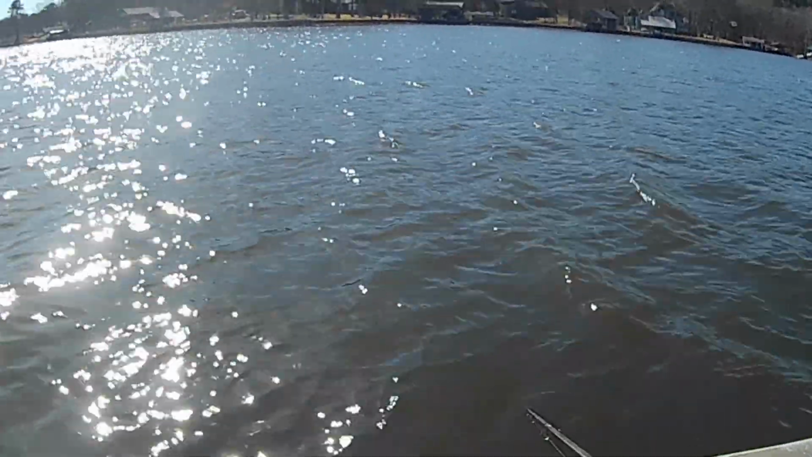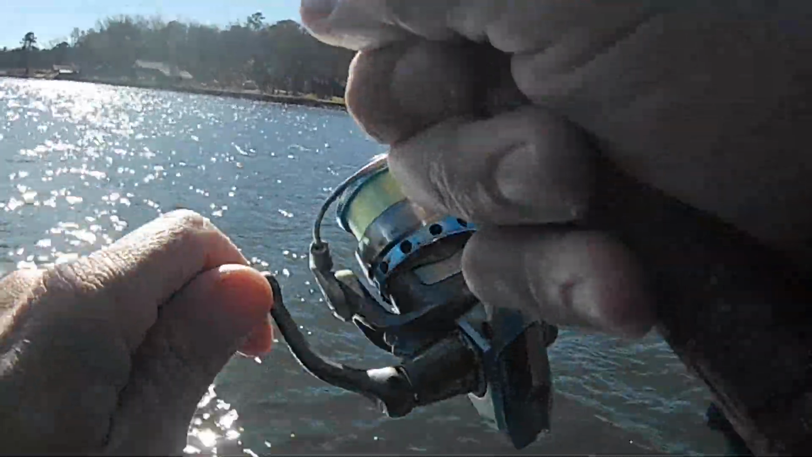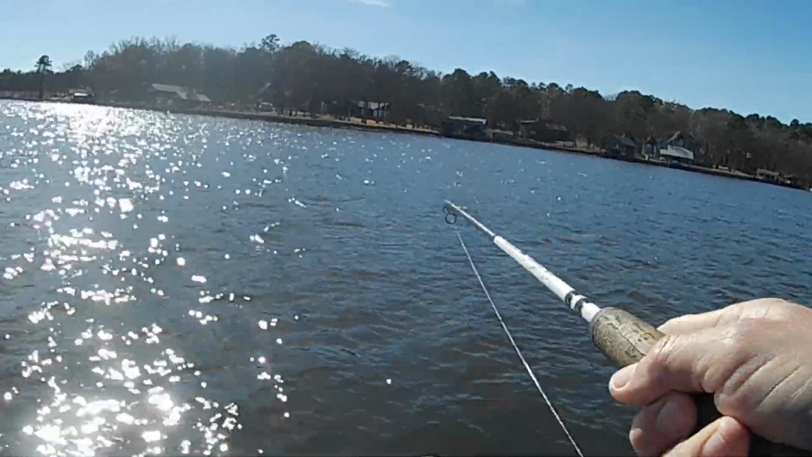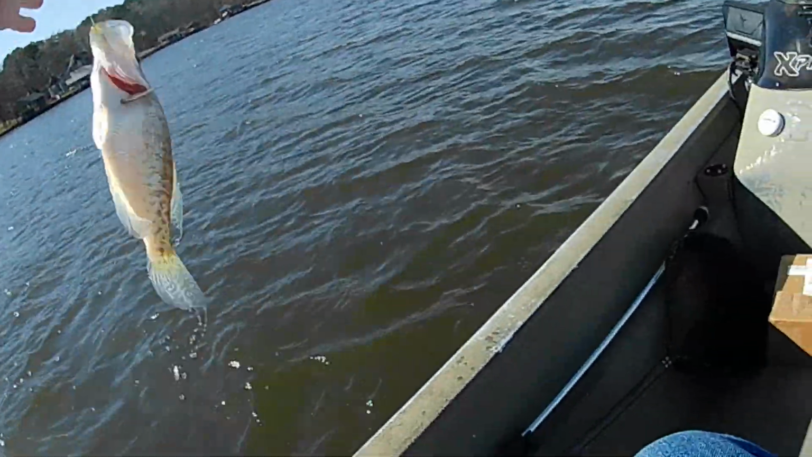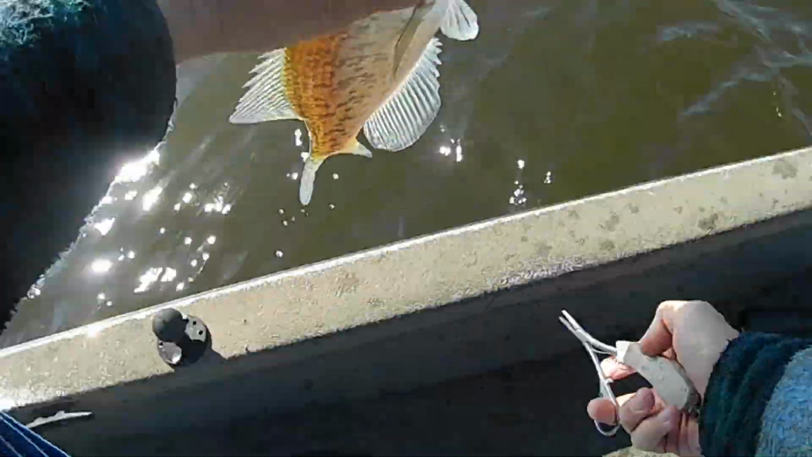Alright, y'all, so I'm gonna drop it down right here and drift up. Oh, there's one right there. As soon as I got it down in there. Not a bad crappie. As soon as I got started.